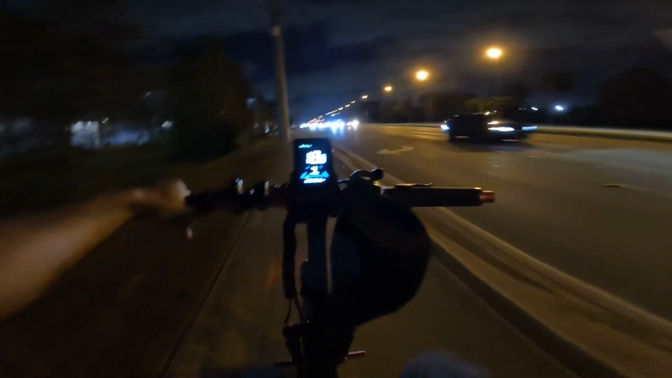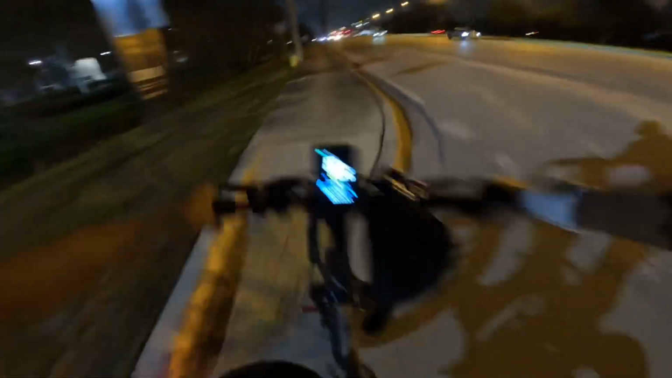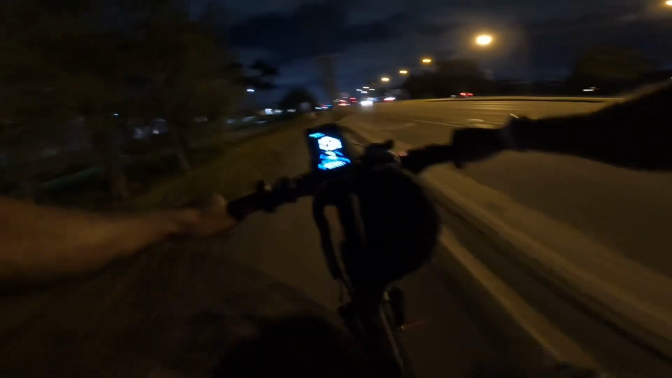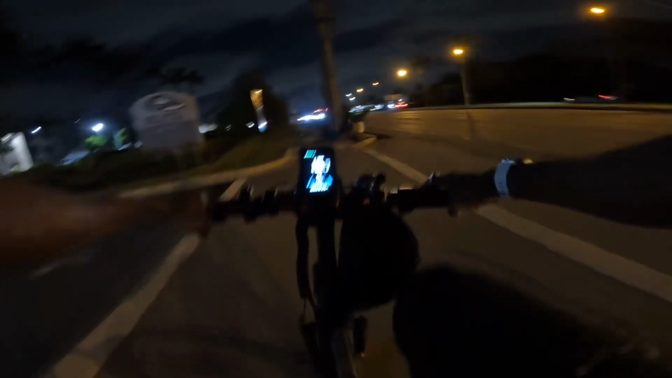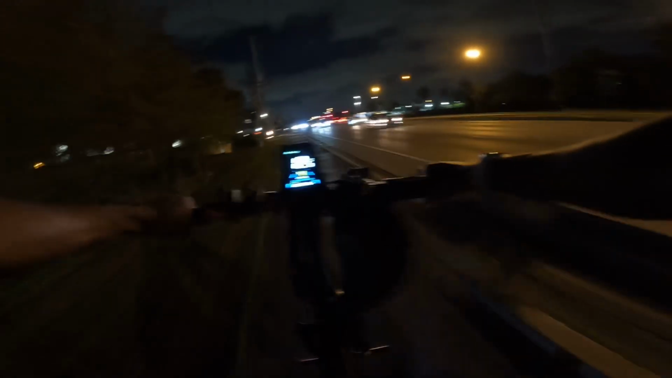I forgot my light. That's the crazy part. Trying to ride. Crazy part is I don't want to get hit. I mean, not get hit. I don't want to fall. So I'm just watching everything.